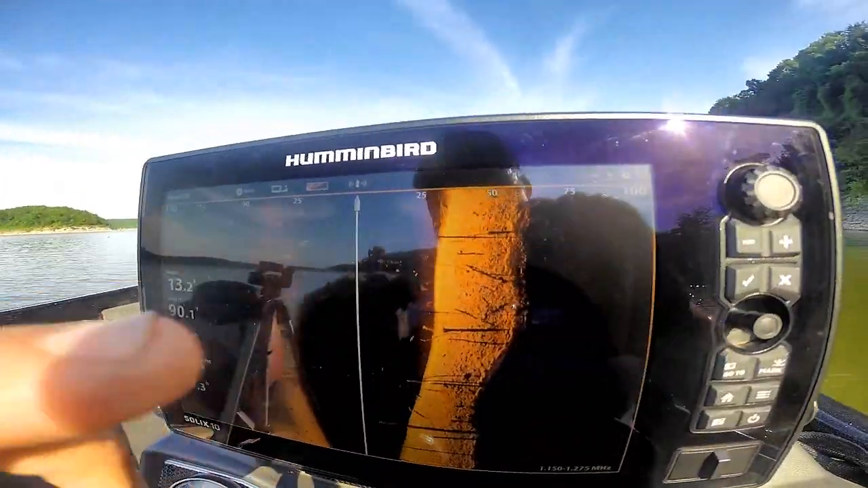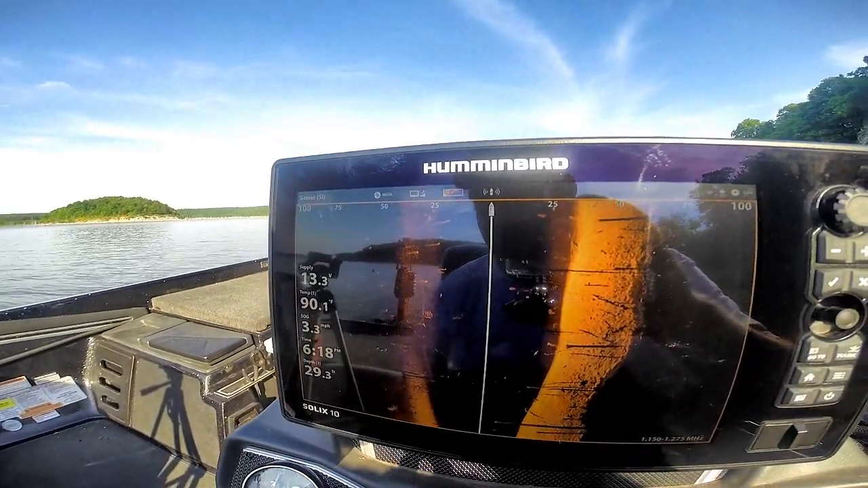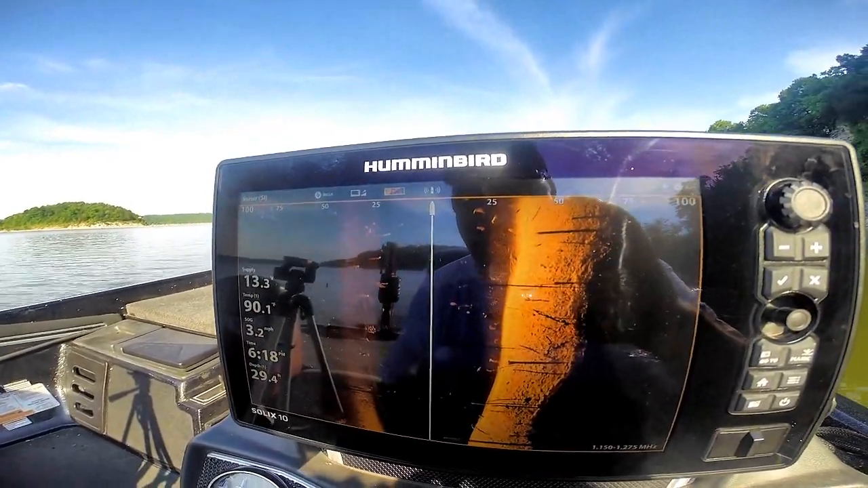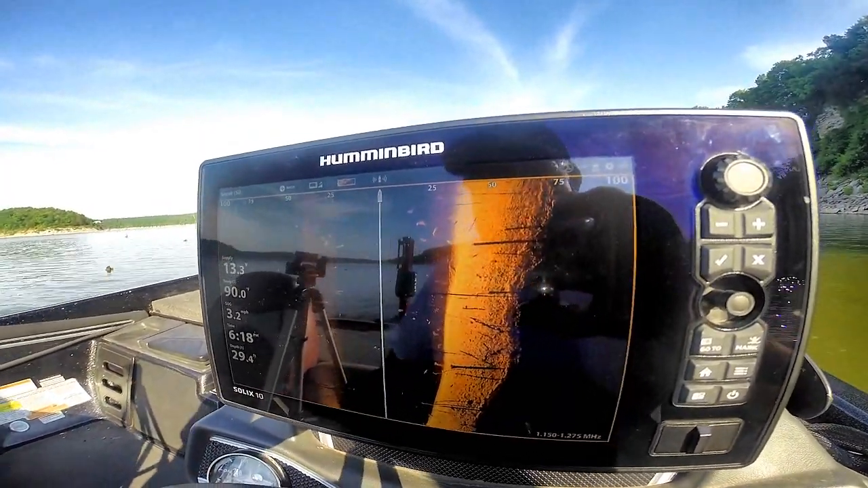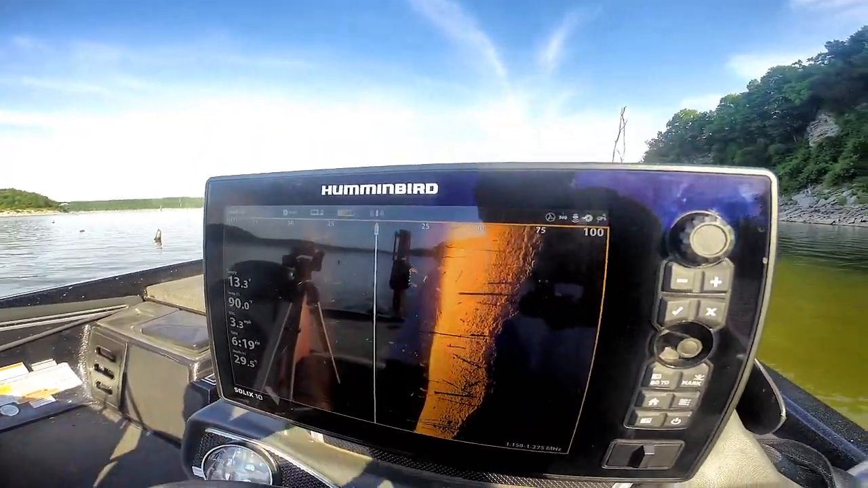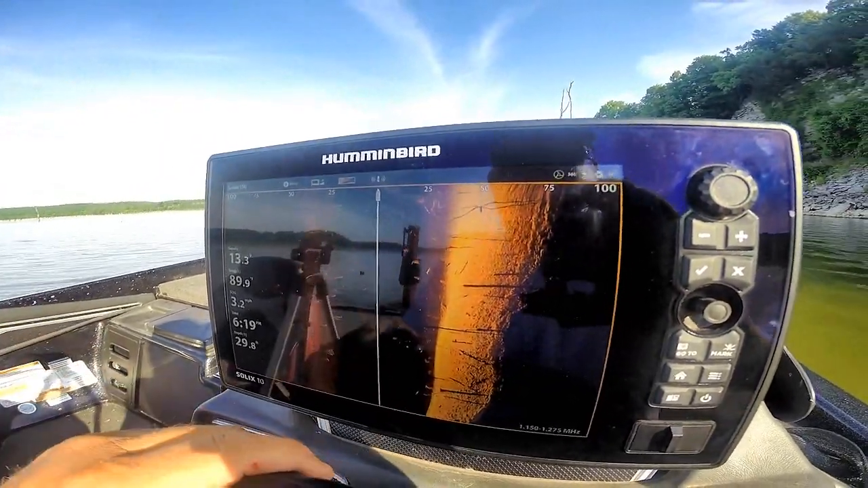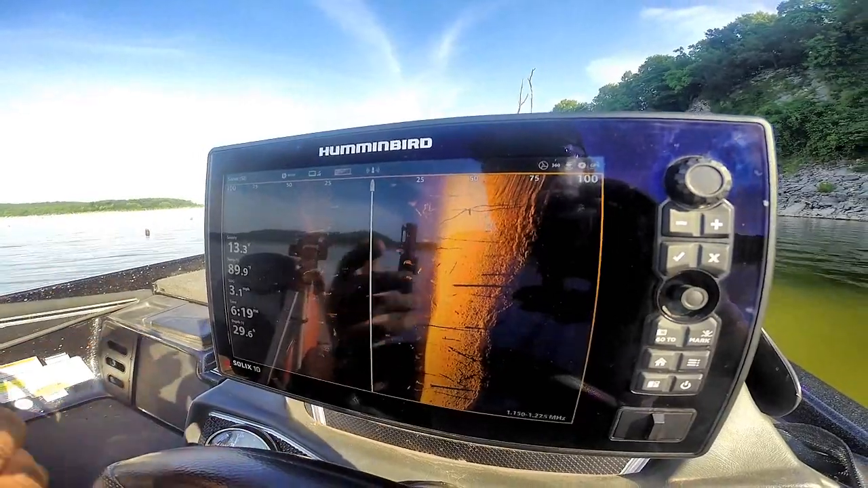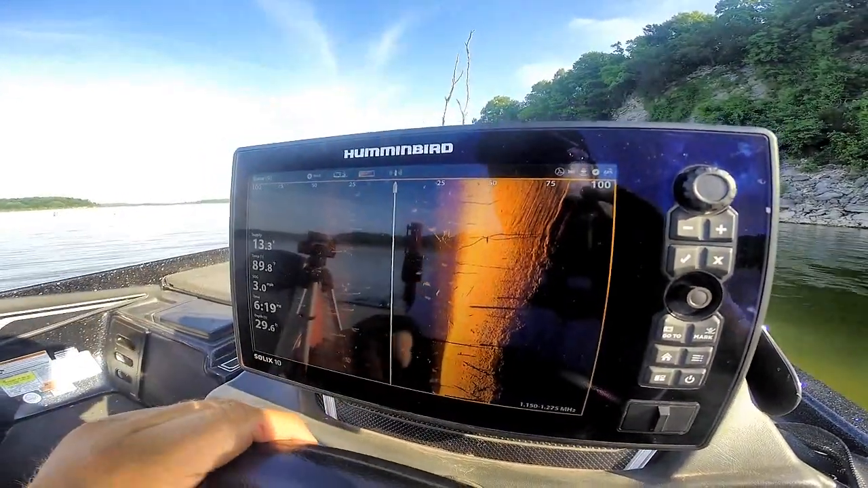One of the really neat things is you can see this line right in here. That is the difference in water temperature. I wouldn't call it a thermocline because we're starting to get warmer temperatures, but it's probably not absence of oxygen. And a thermocline requires the water to be absent of oxygen versus a temperature cline, a change in water temperature differences. You can see balls of bait.